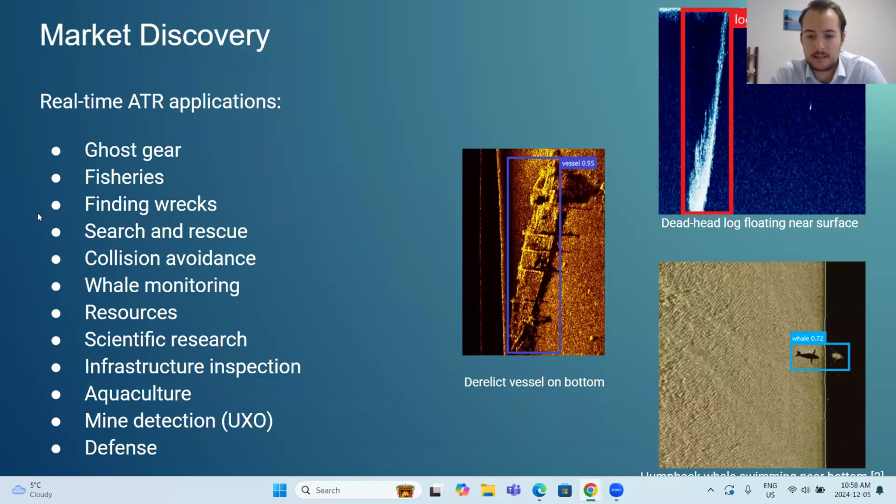We're looking to get into the fishery side as well. There's a lot of work being done with AI and sonar to automatically detect fish, as I think Deep Sense has done that sort of work as well, and to be able to accurately detect fish and even classify them is very important.